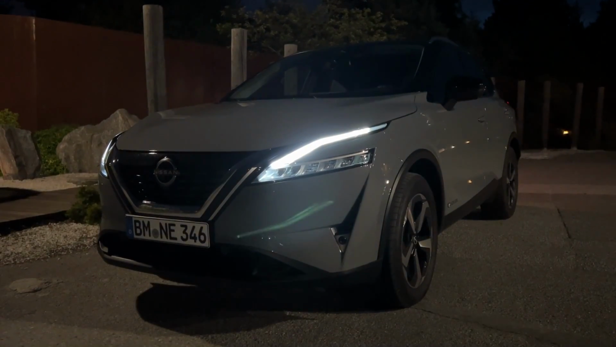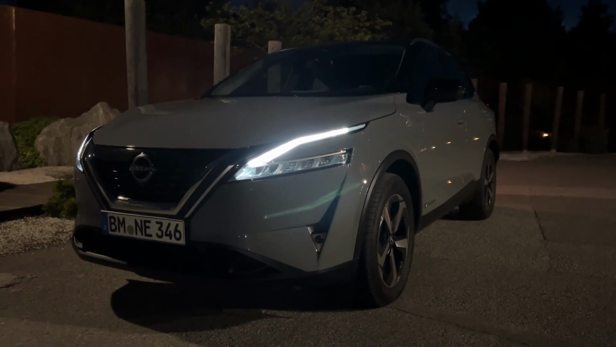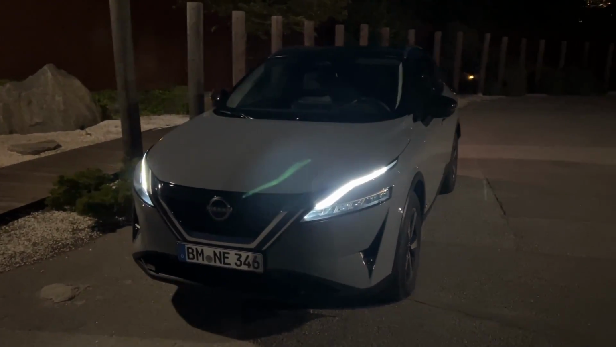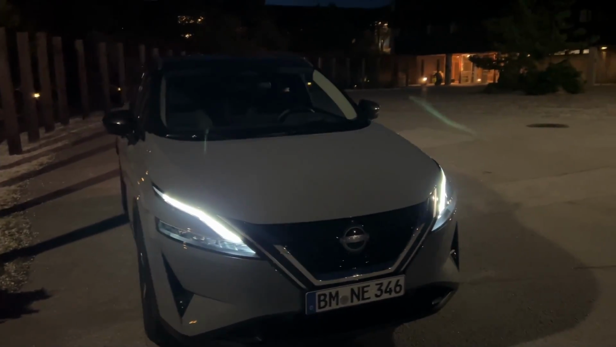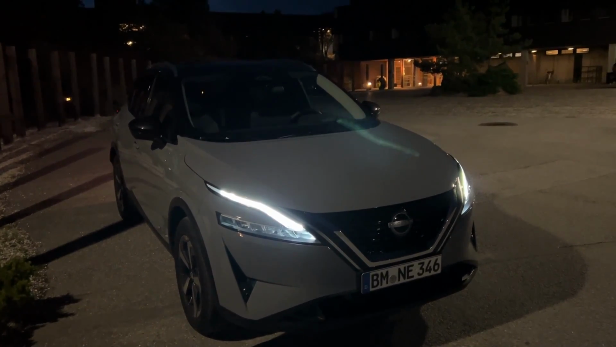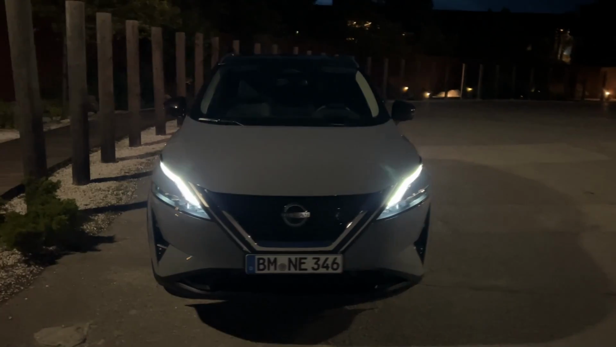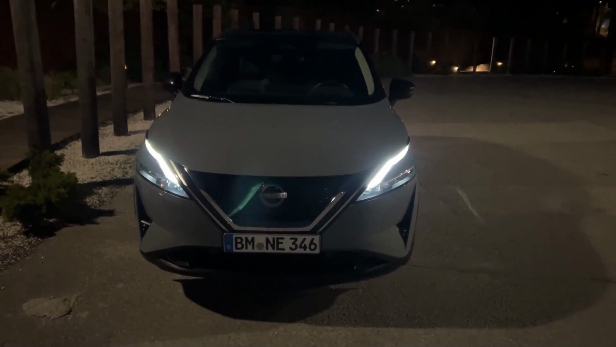Today we are going on a night point of view drive in Sweden with the new Nissan Qashqai e-Power. So this car has the unique electrified powertrain. It's basically a combination of electric motor and the petrol engine, but in this case the electric motor is driving the wheels. So let's start with the design, and then I will show you, of course, how the car drives.